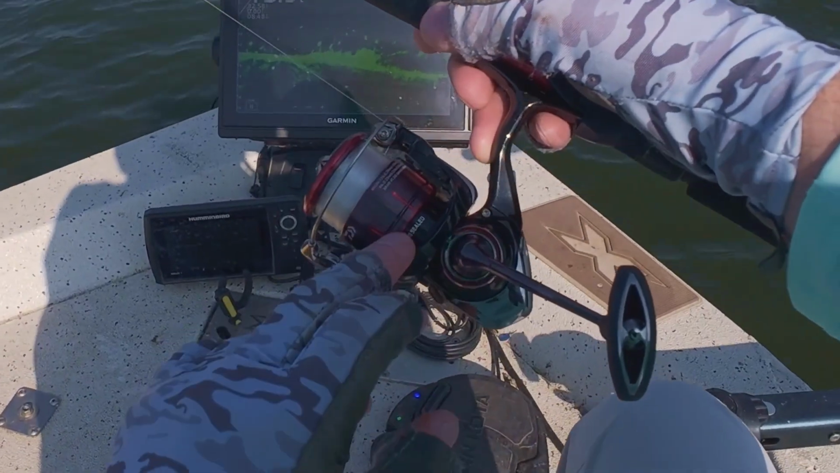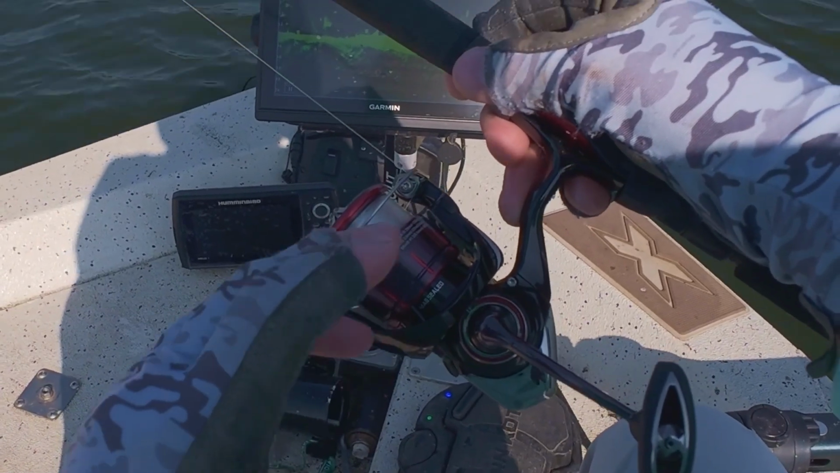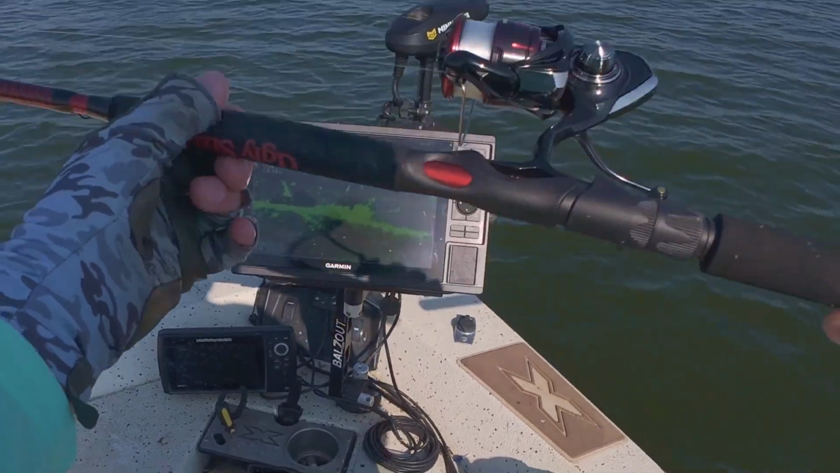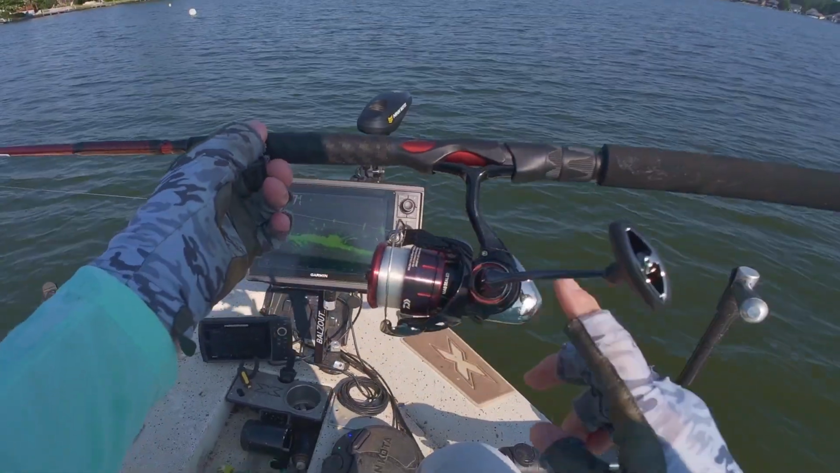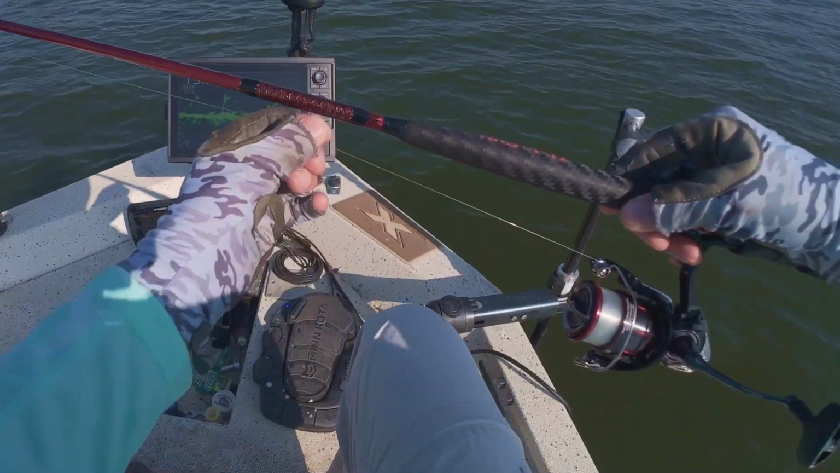This is the Daiwa Fuego. This is about a $100 reel, 2500 series. Get the XH high speed. You can get a whole lot more expensive ones, but this thing is just perfect for me. It works great. I got 10-pound test monofilament.